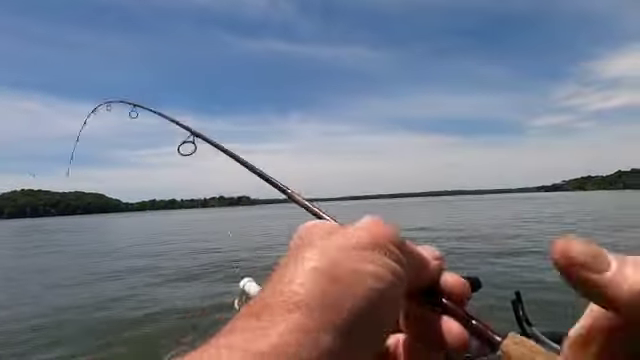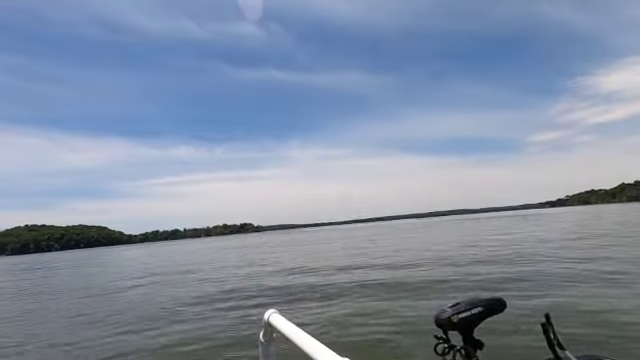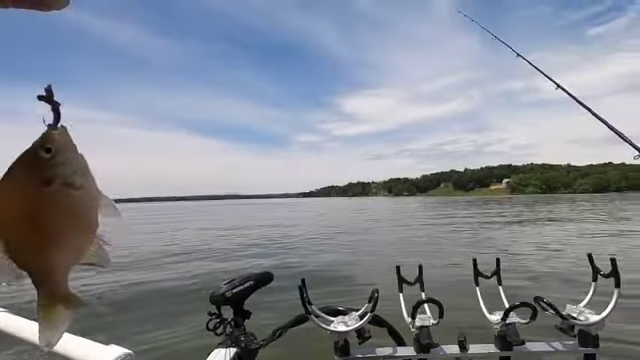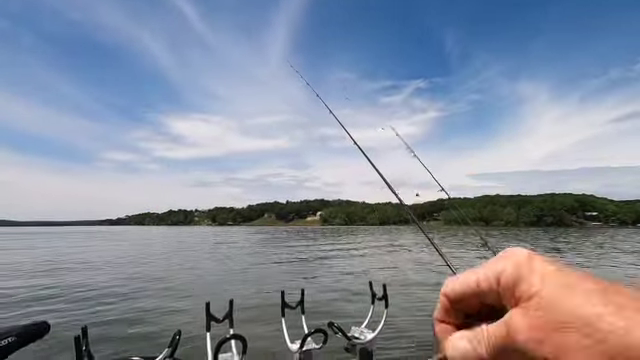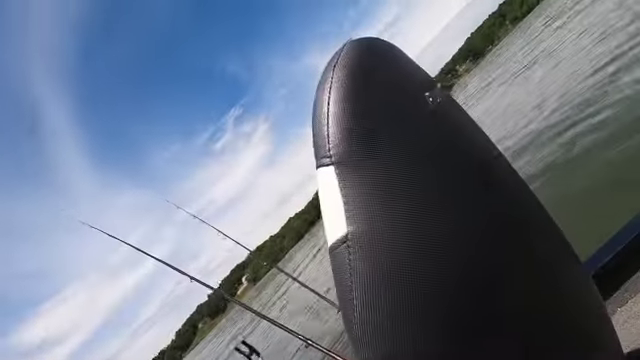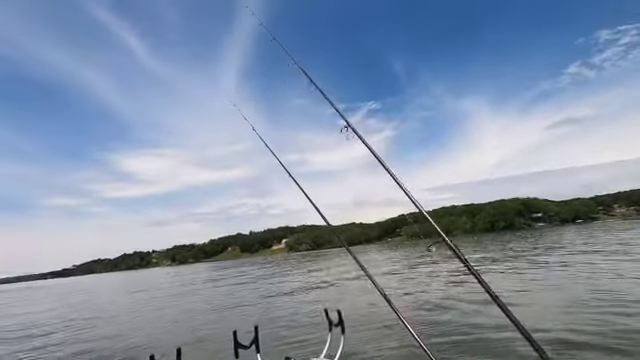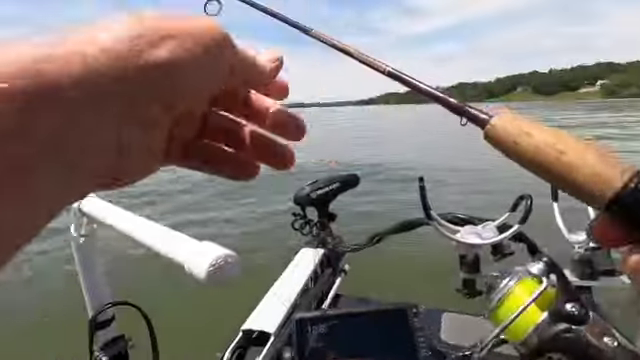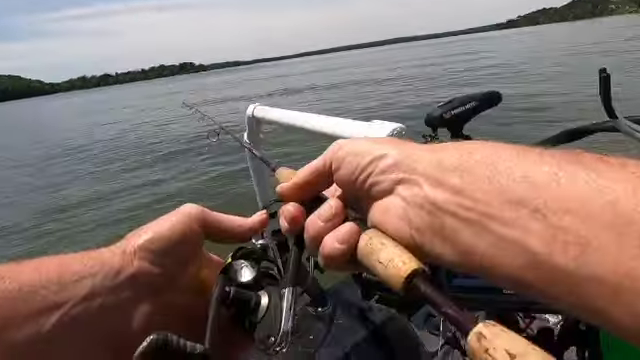And there's another one. It's a lot of fun. I think that's about 4 or 5 in there. We better see if we can get a couple more, maybe one more.